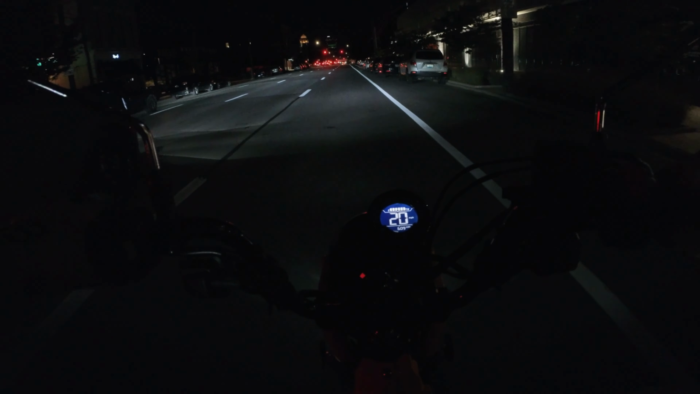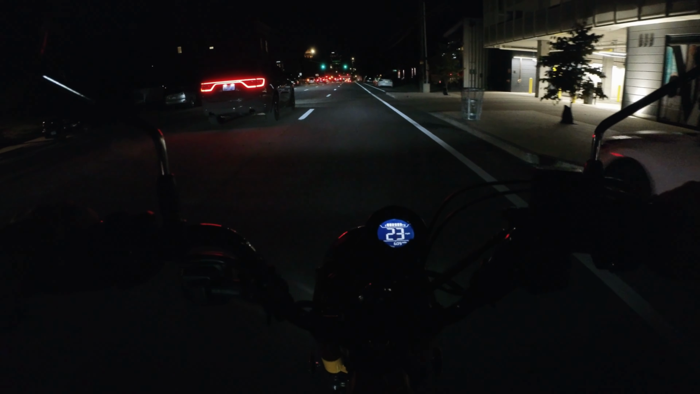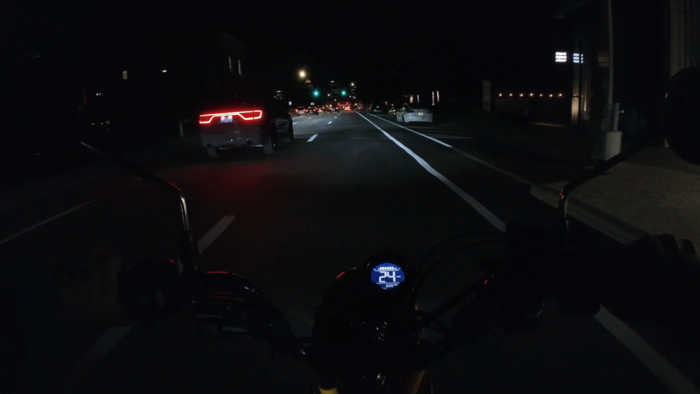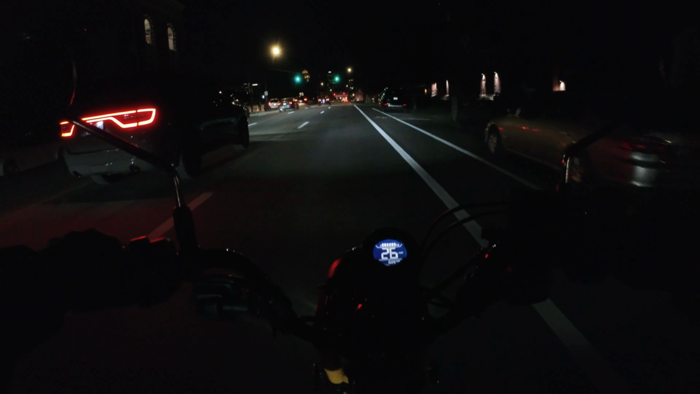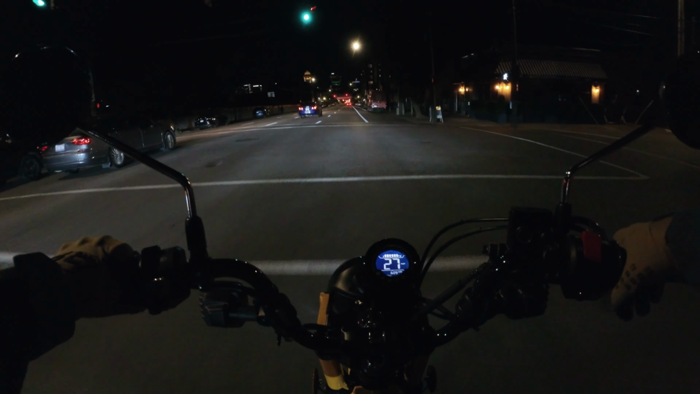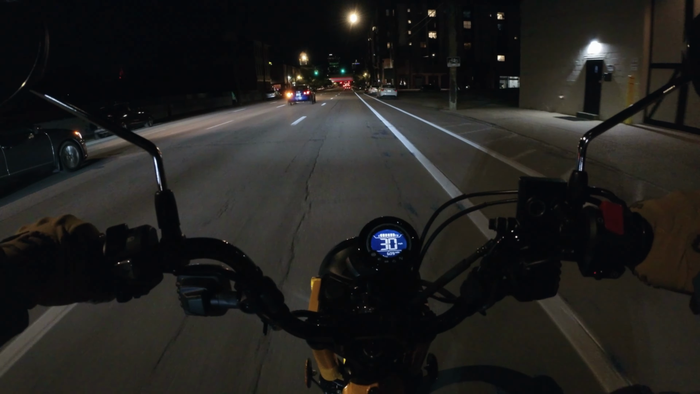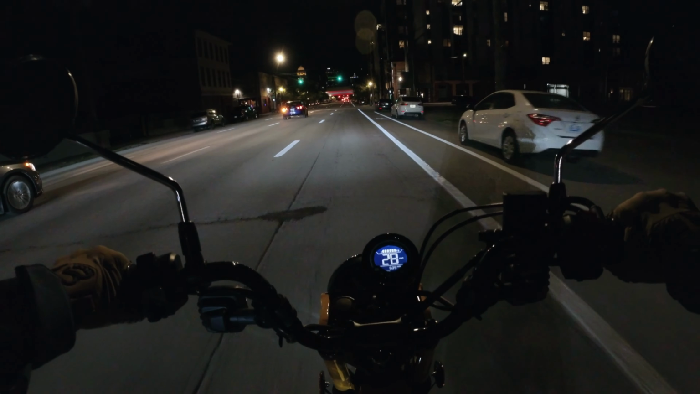Tonight I am taking the Honda Trail 125 out for a ride. I am starting on the Kentucky side of the river in downtown Louisville. Right now I'm on Main Street, and I'm planning to go to the 2nd Street Bridge and take it over to southern Indiana. Go around the Riverfront area.